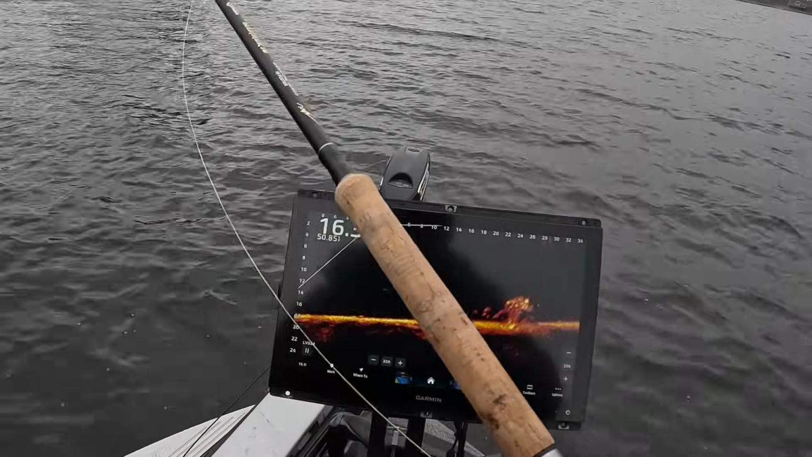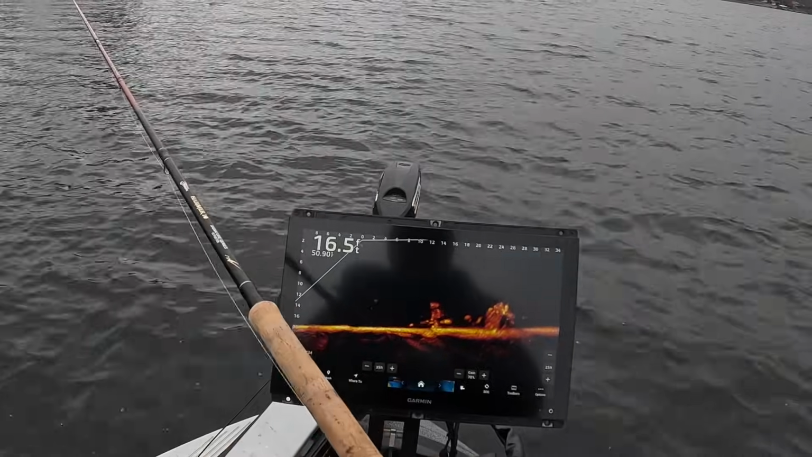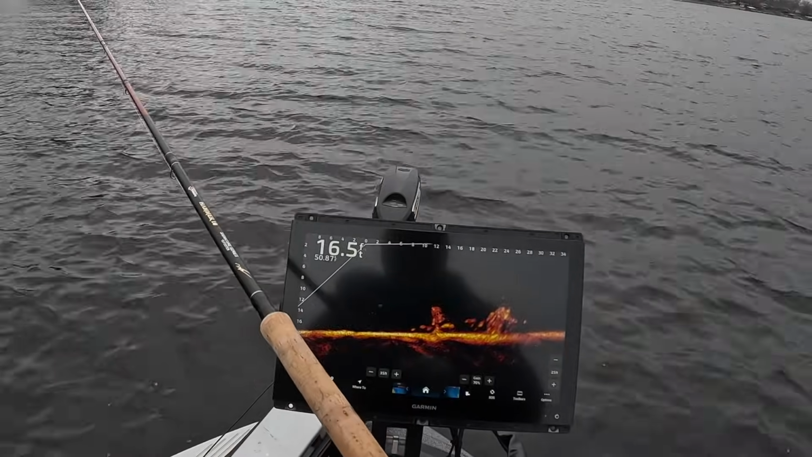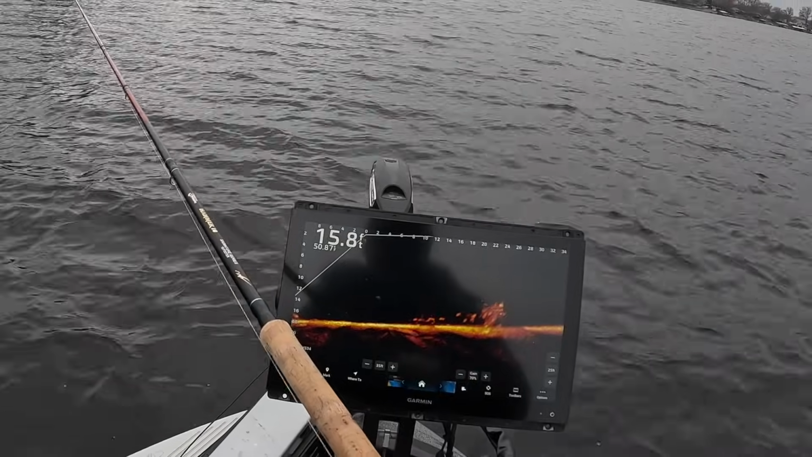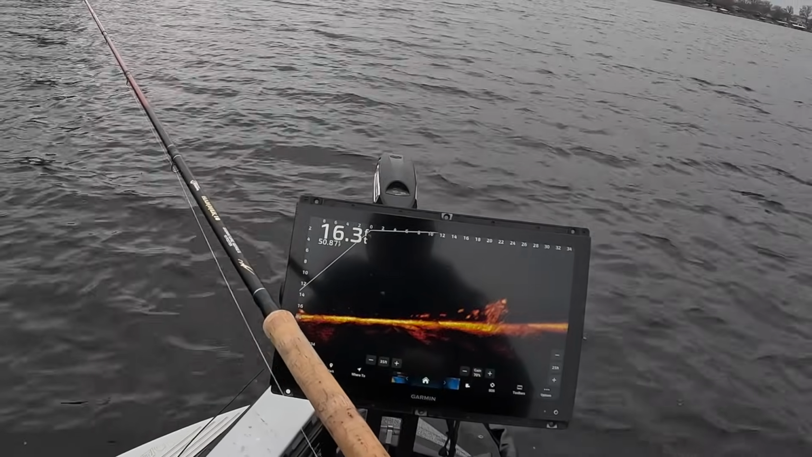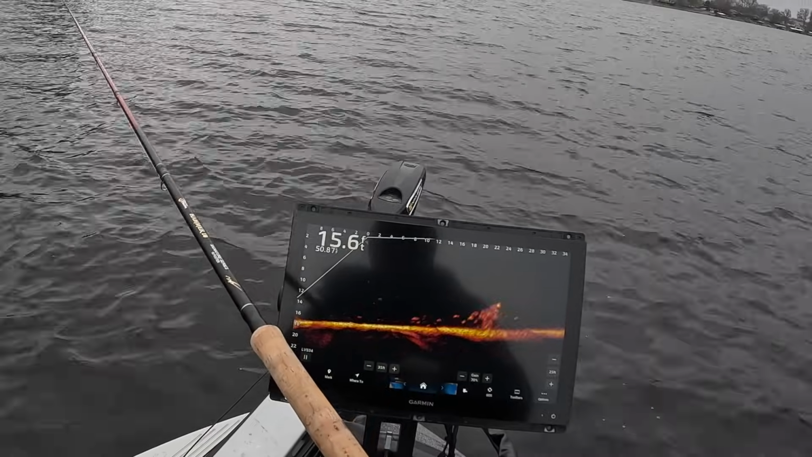Now I am a big proponent of everybody throwing just beyond a pile. So notice that pile's at 26. I always try to shoot for that 28 number. I think that's a really good target. Always 2 feet beyond. I think they absolutely like a bait that is just falling down on the pile.